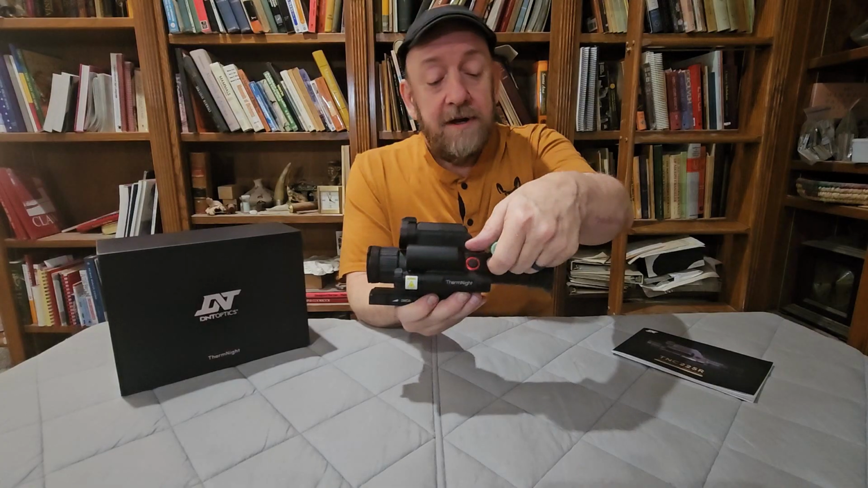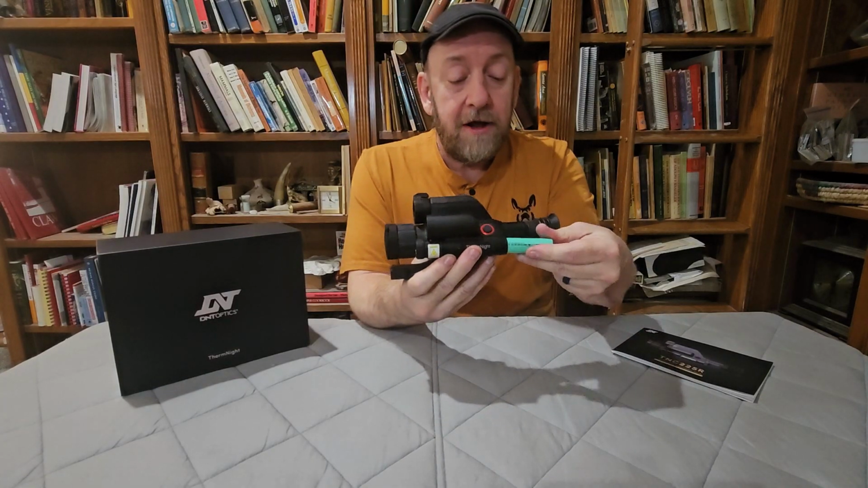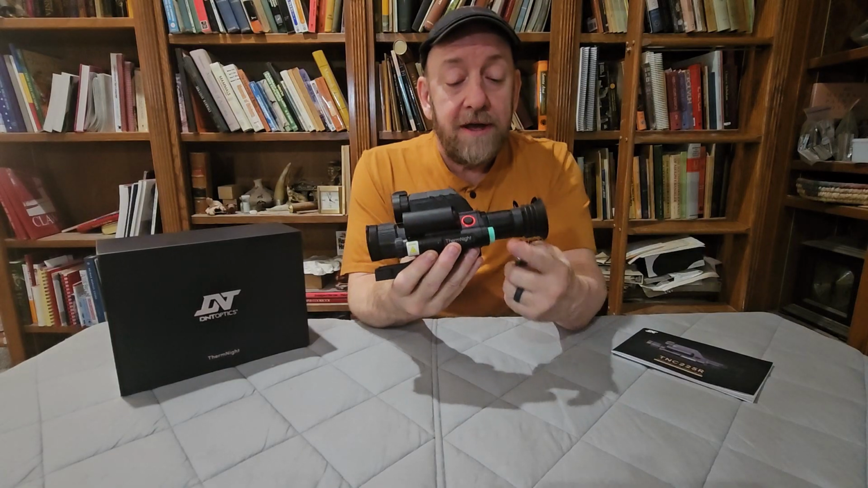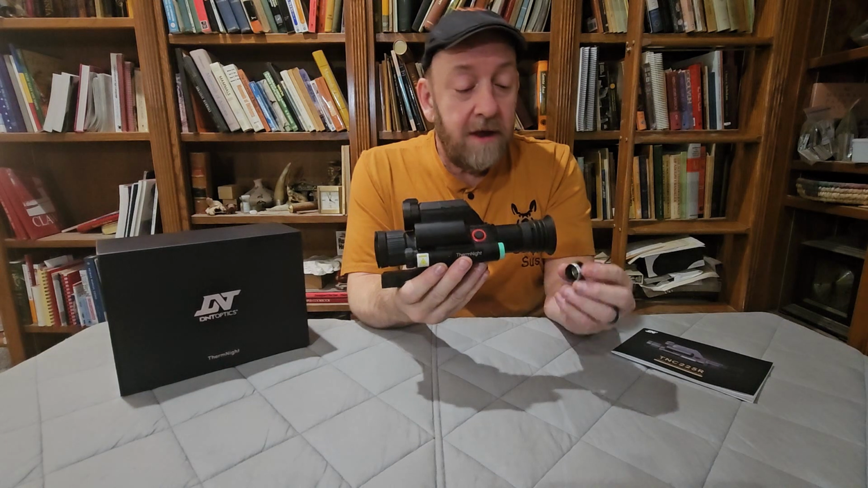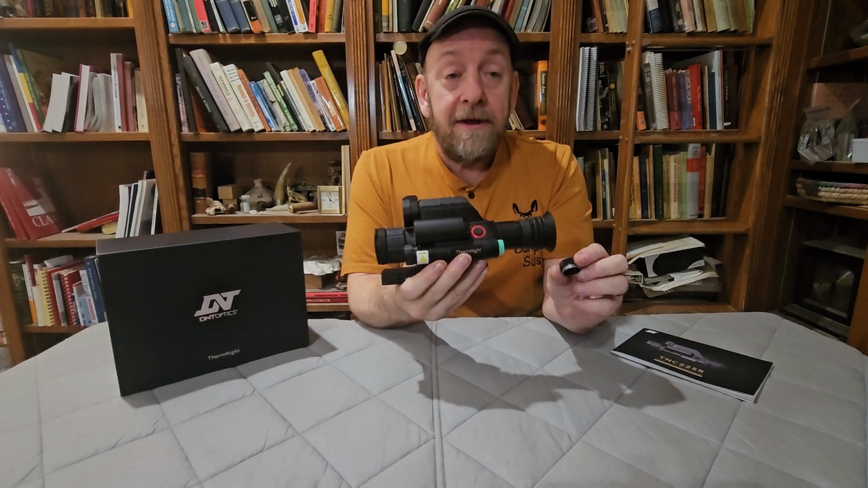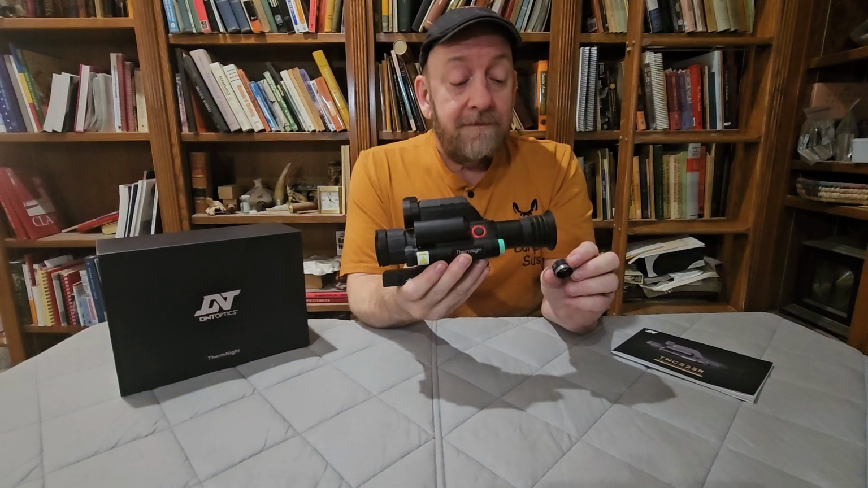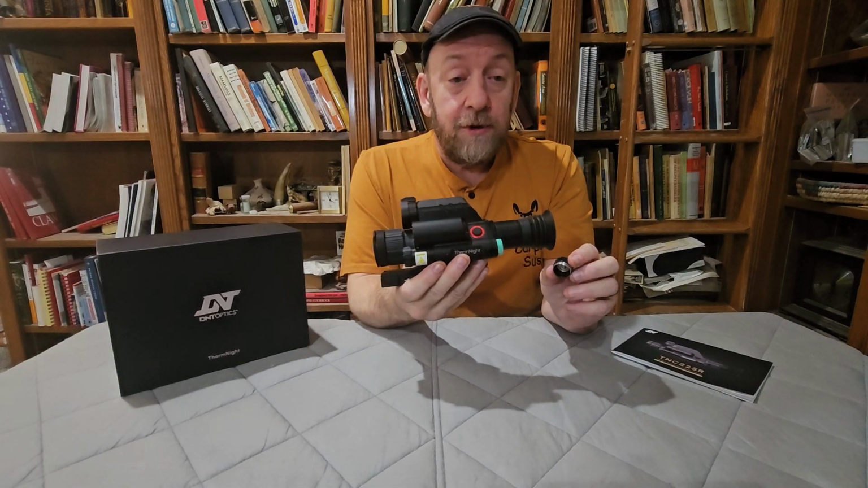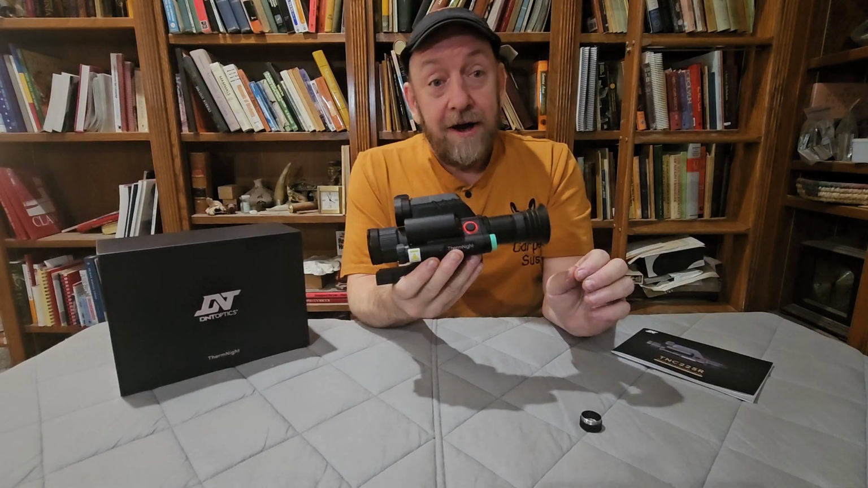Same thing if it's a sideways mounted battery, you have to tilt it way over in order for the battery to come out. You don't have to do that on this scope because the battery already sticks out slightly and is covered by the battery cap. The one thing I don't like about this battery cap, and this is something that's happened to me previously in the field with another optic, is that if you drop the battery cap in high weeds when you're trying to make a battery change, that's gone. You're not going to find it quickly.